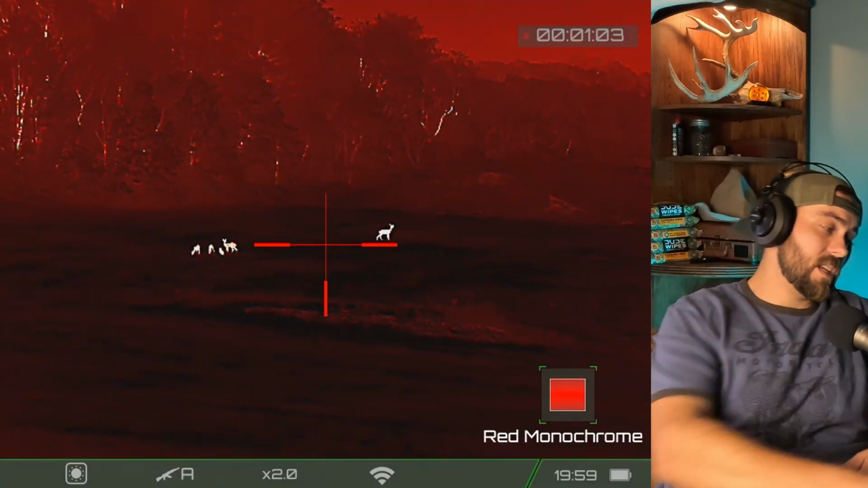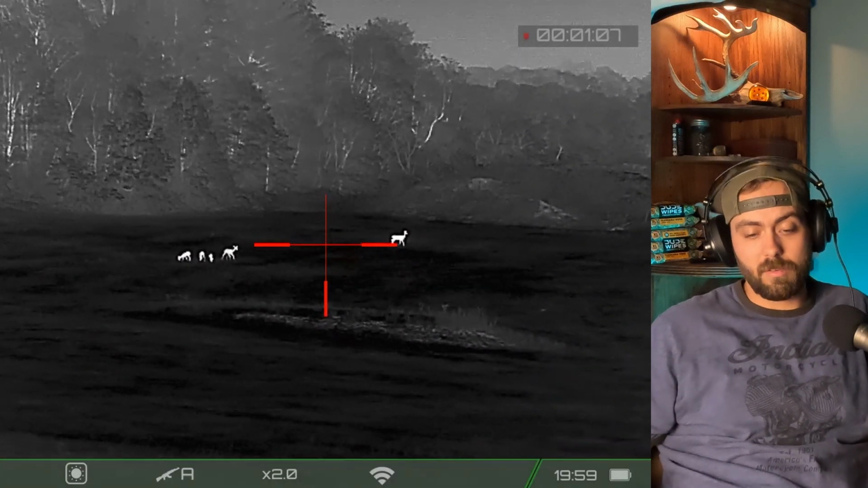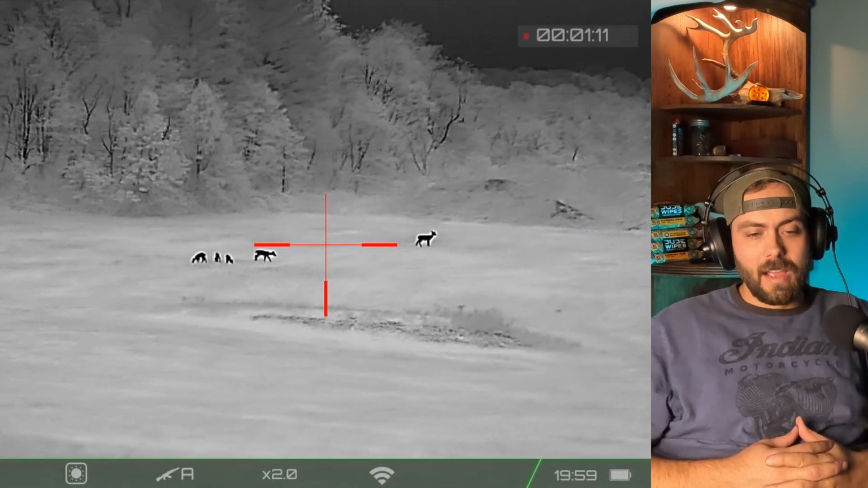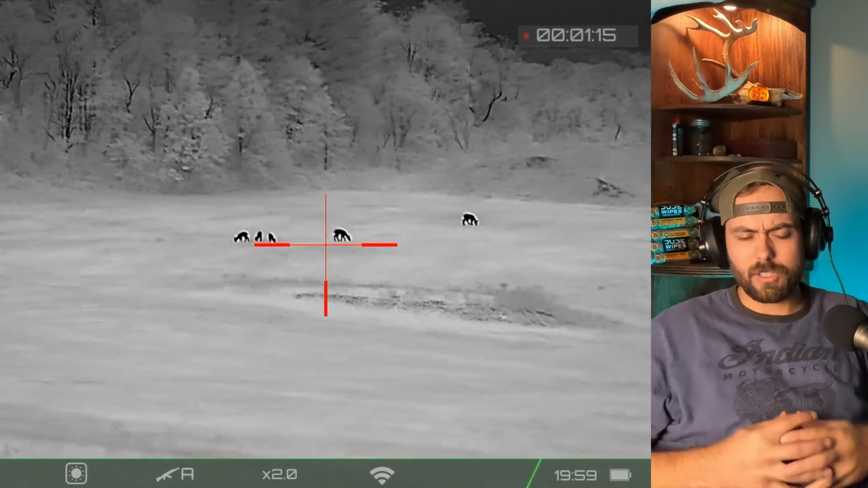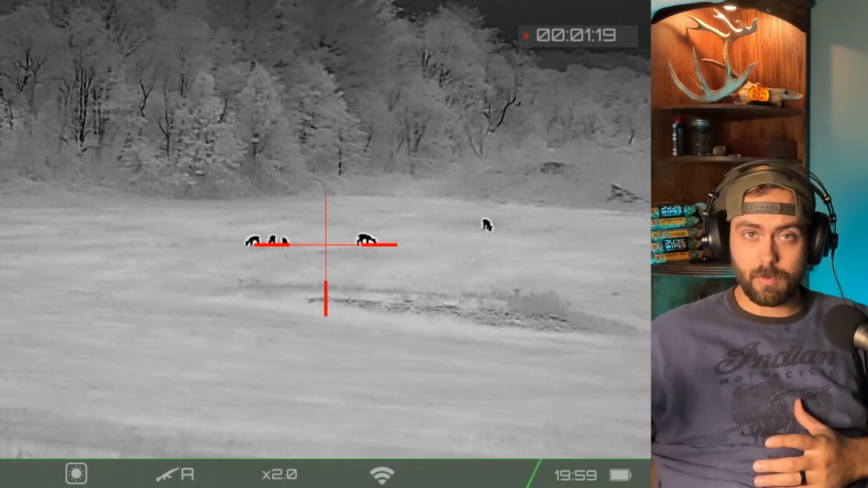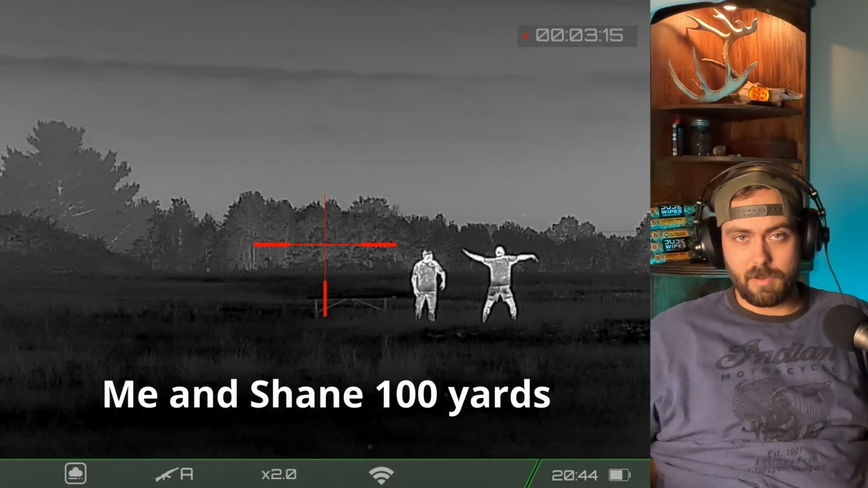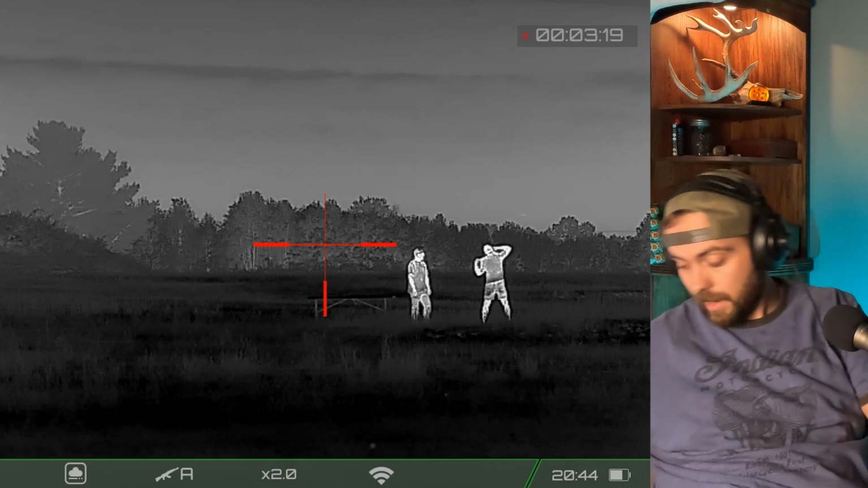But based on what I've seen talking to them, they're incredibly nice people. And I know they sent me this thermal, so I'm going to be a little bit biased. Out of all the thermals that I've looked through, the user interface, the screen size, the quality of this scope have been my favorite. But everything I'm telling you is true. I would tell you anything I didn't like about it. As a matter of fact, I will tell you the things I didn't like about it.